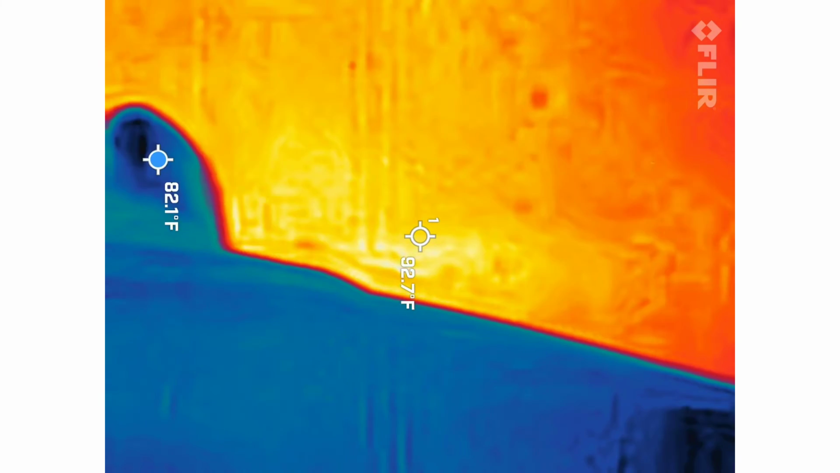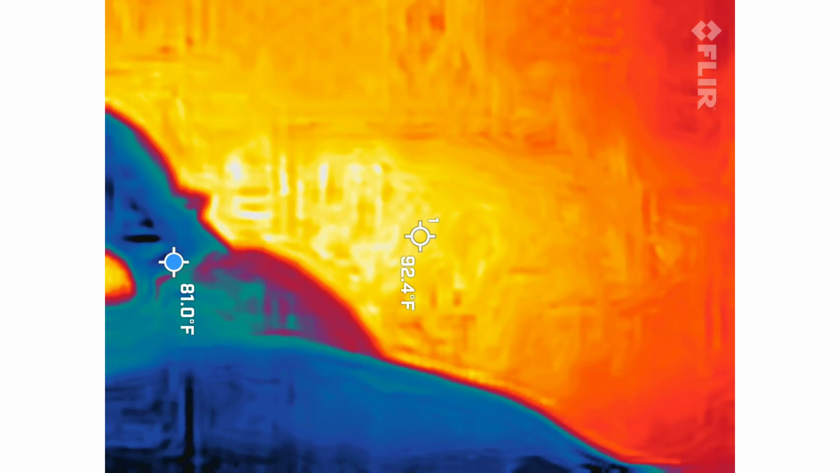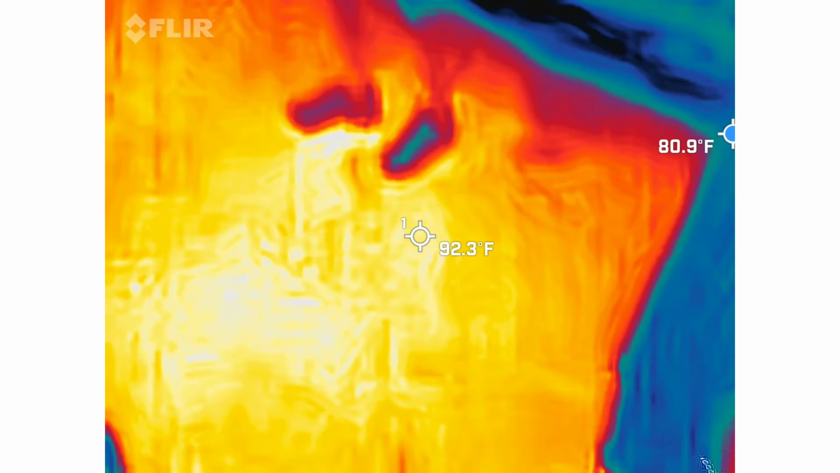So, Anne Bonny, this is one of the, what was that? 23.7. What are you doing? Like, you need a job. Remind me to write that one down. That's huge for this space.